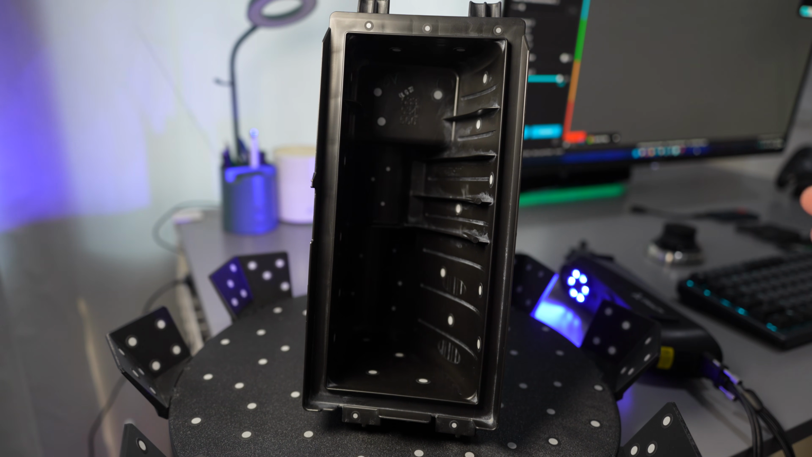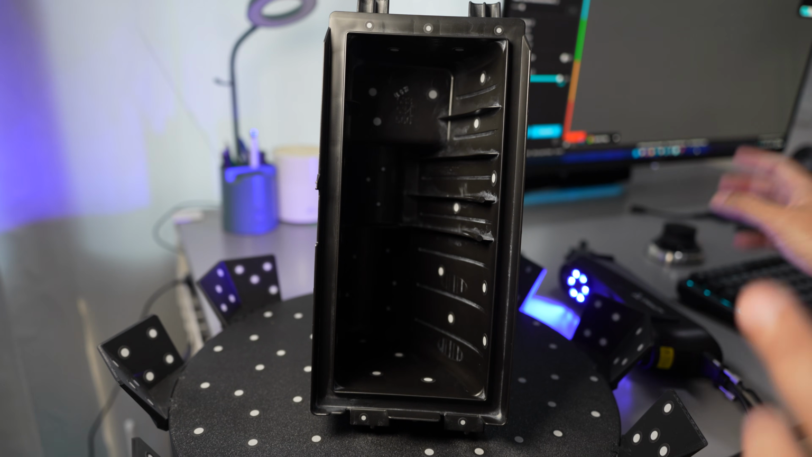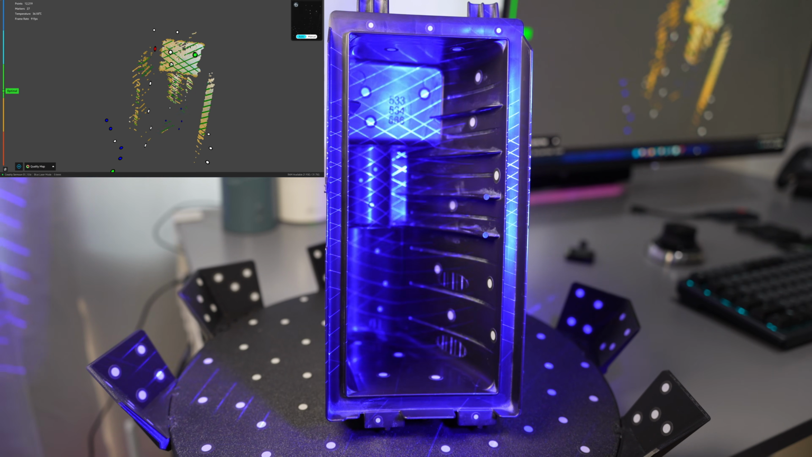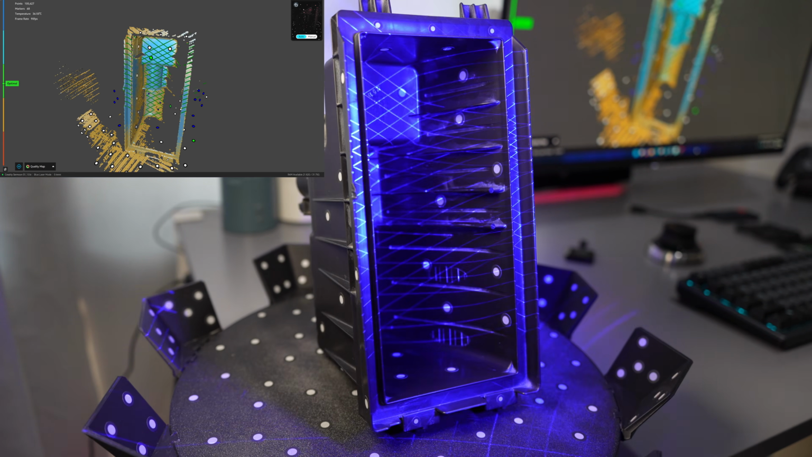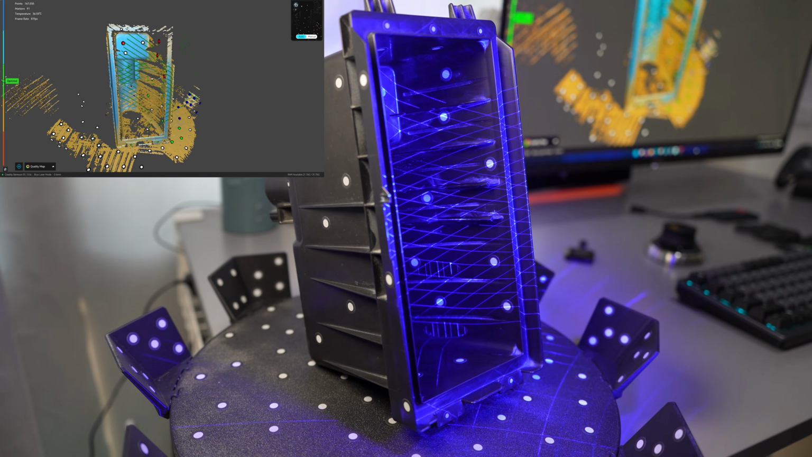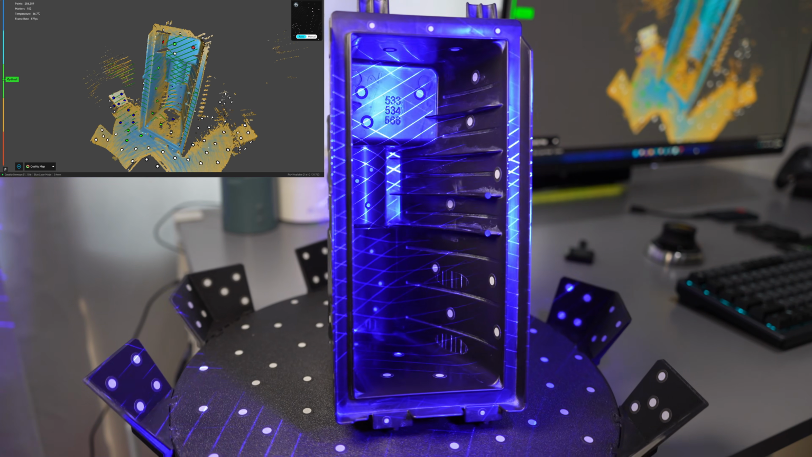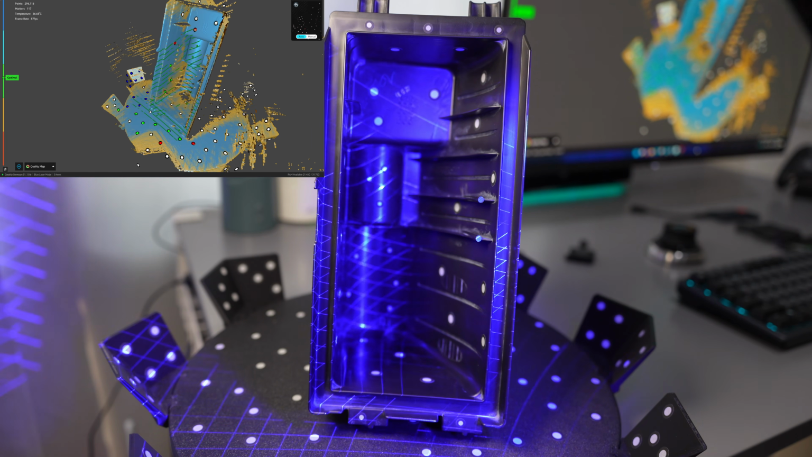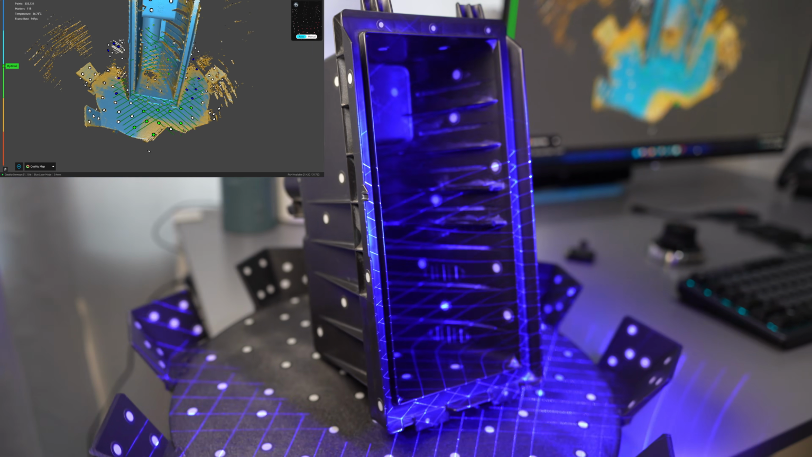Okay, next I'm going to show you the capability of the single line for scanning a deep pocket like this without using the spray. So I'm going to show you with the cross line first. That is captured slowly and it won't turn into a green color because it's deep inside and the walls are facing each other and reflect the light.